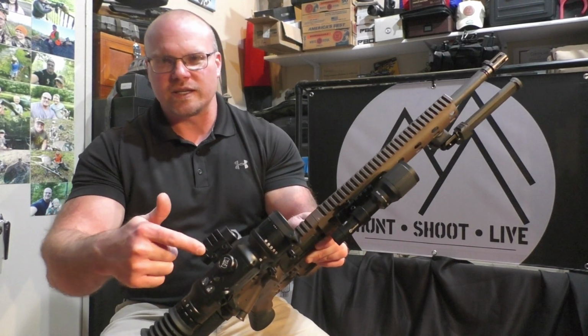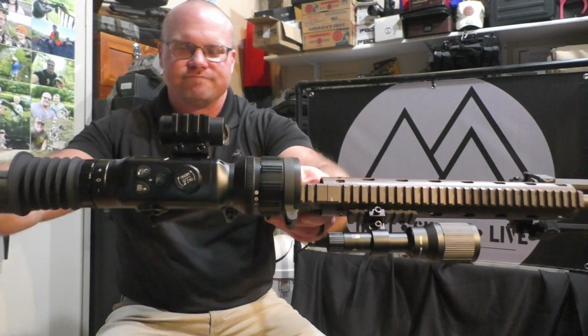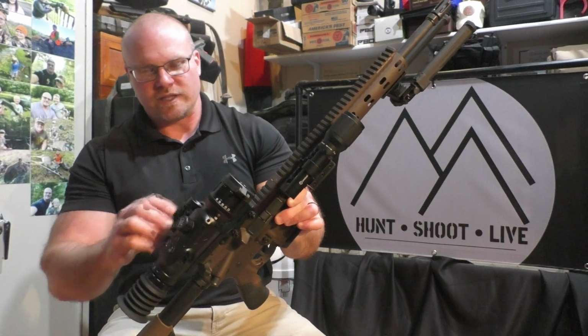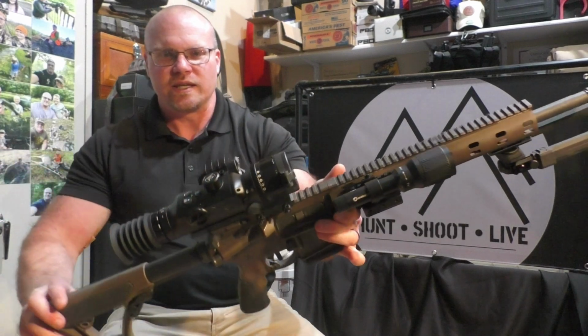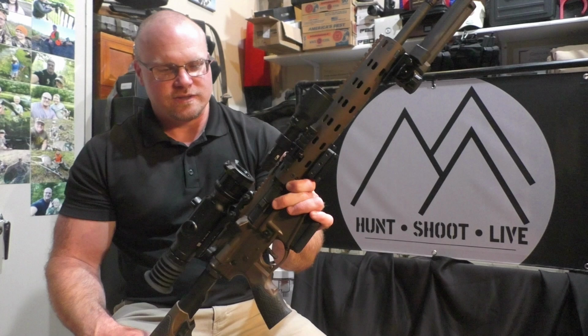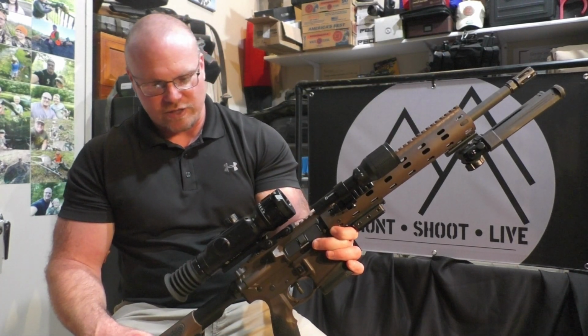Honestly, I'm probably going to take the rangefinder off of there. I'm not interested in the rangefinder, so that'll make it a little more compact for me as well. But man, super impressed with this. Just for the money, I don't know how you can beat it.